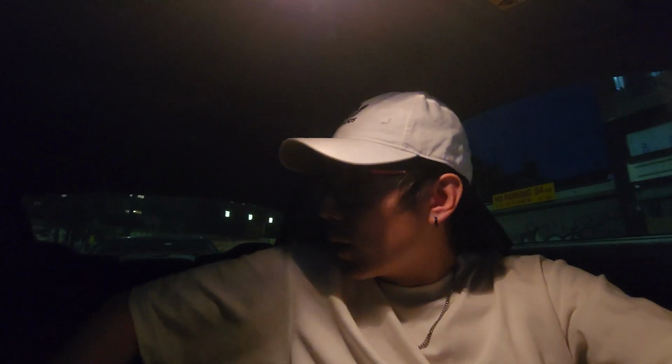And I brought my GoPro as well, so we could actually do some POV driving, which I haven't done in a long time. So I thought it'd be fun to experiment with that a little bit today. If I could find my GoPro. Okay, yeah, I think I got it. Here it is. So we're gonna go do that real quick. Just gonna let the car warm up a little bit.